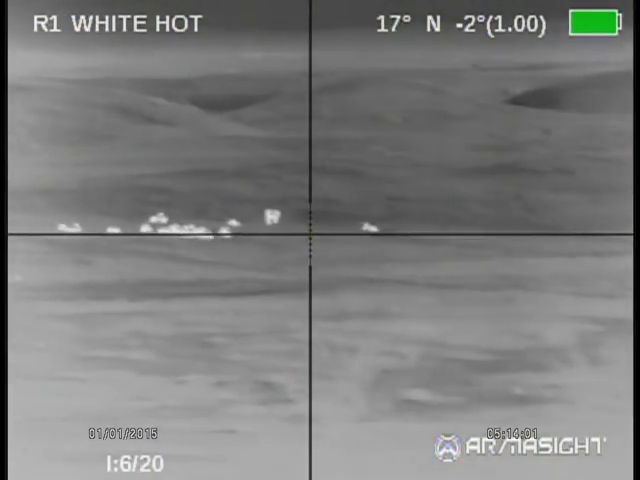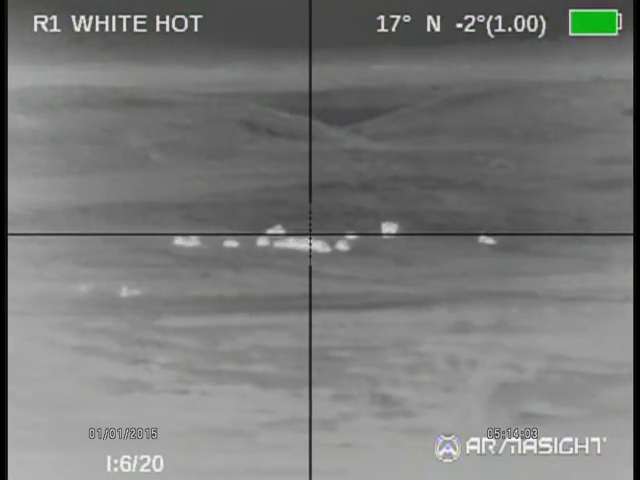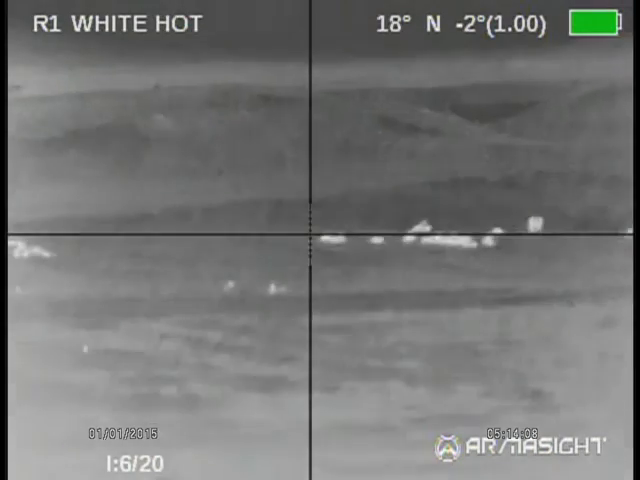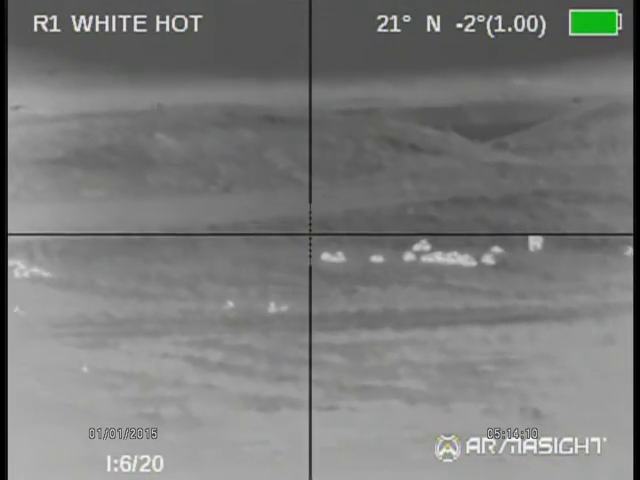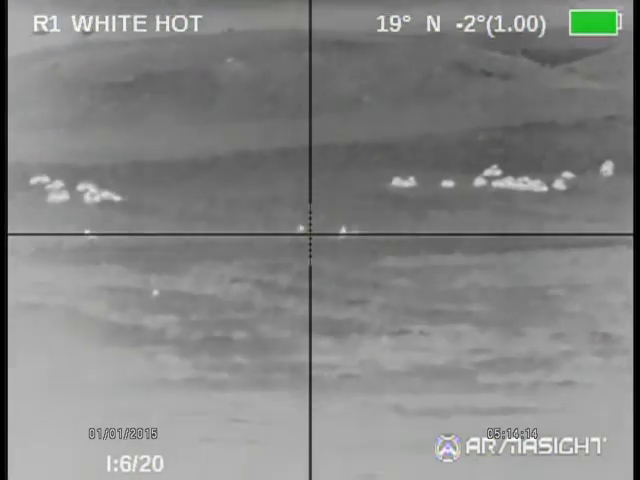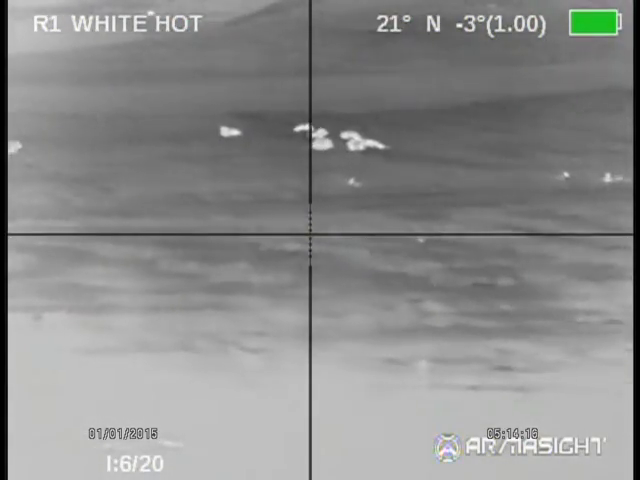You can actually adjust the offset of the screen. So if you're looking at the bottom half of the screen when you first mount it up, you can move the picture down so you've got a full view in your scope. But when you do that, you're shifting what you're actually looking at.